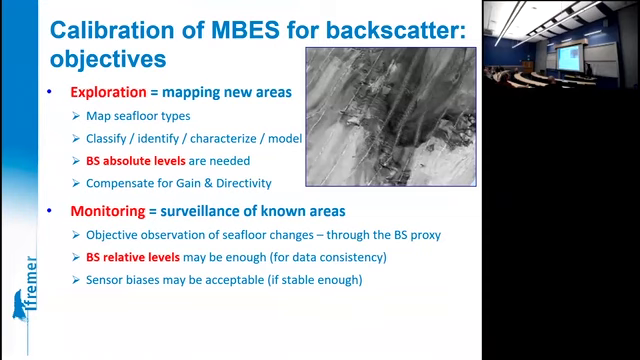Now, if you are rather on the monitoring side, then you want to monitor known areas and you are interested in variations. In this case, you may be happy with relative levels, provided that your data are consistent with time. So it means that you have some sort of relative calibration to ensure. Sensor biases are tolerable, which was not the case for absolute backscatter, but again, if they stay stable.